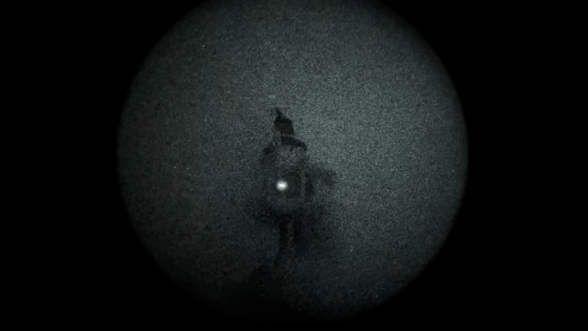So let me know what you guys think. If you have this dot, or if you're interested in it, if you think the performance is subpar or great, if the tube is lacking or the optic's lacking, let me know. But I think this is just a good demonstration for anyone who's looking at how an EOTech EFLX performs under night vision.